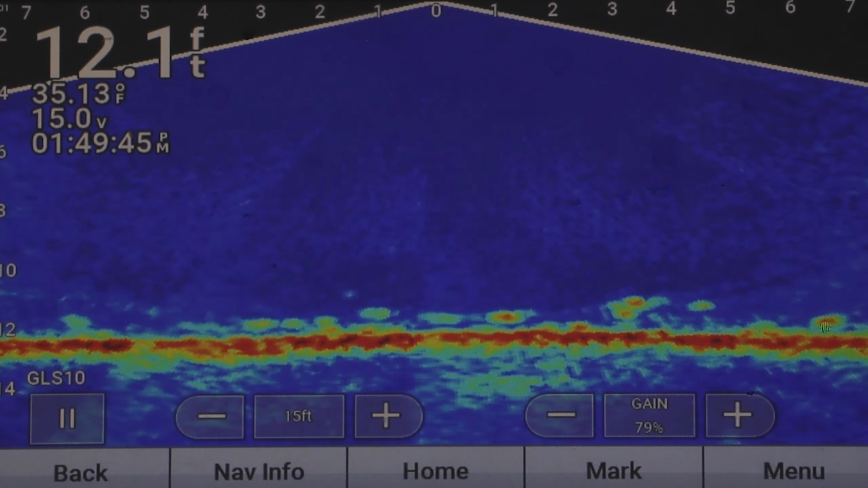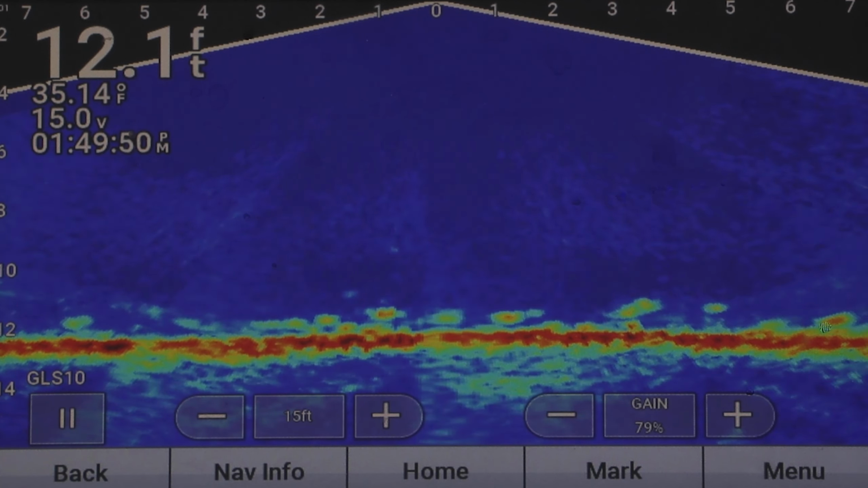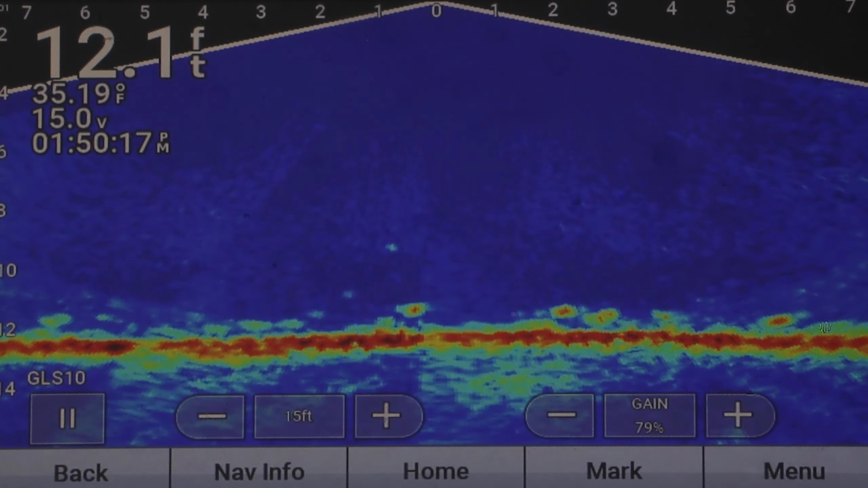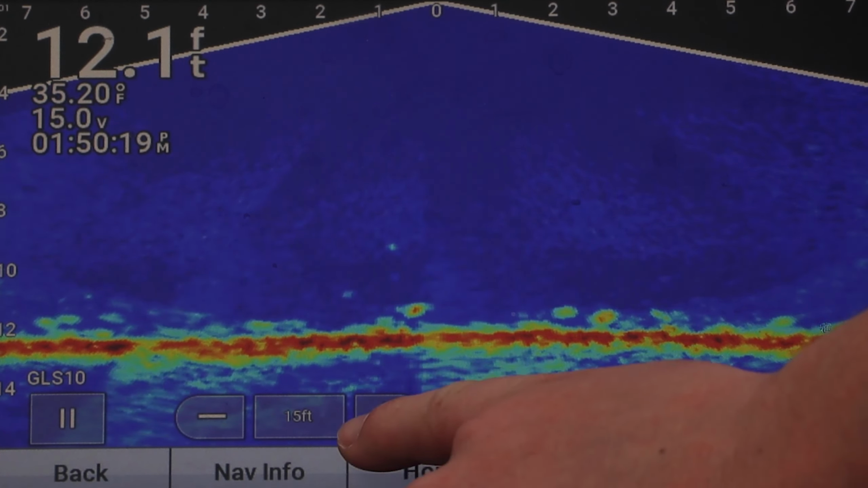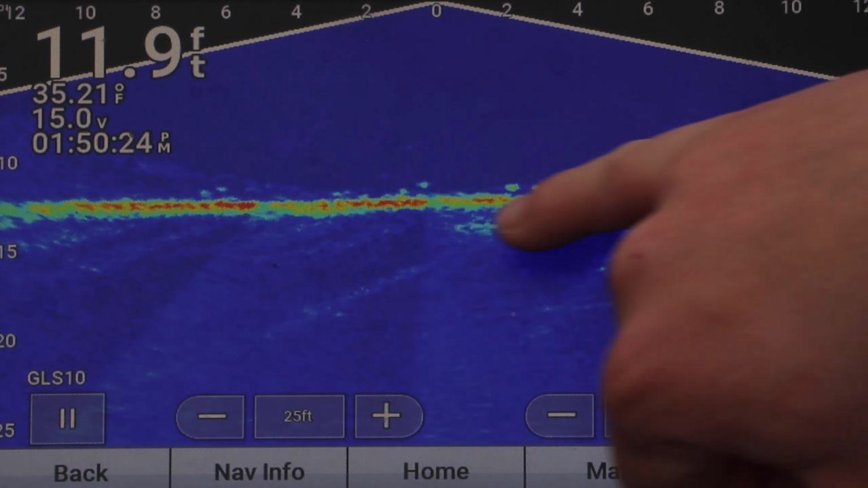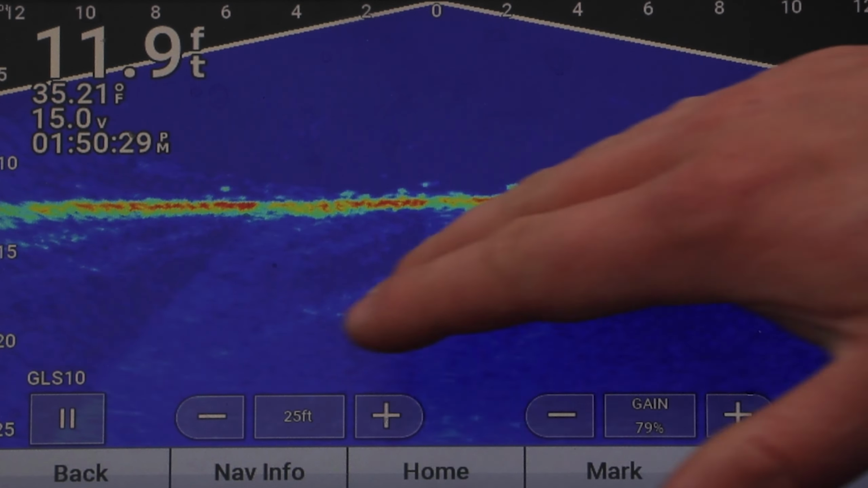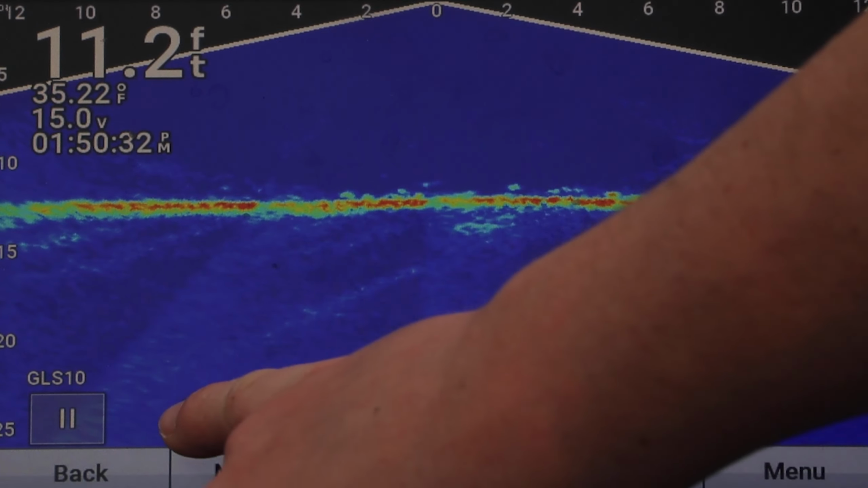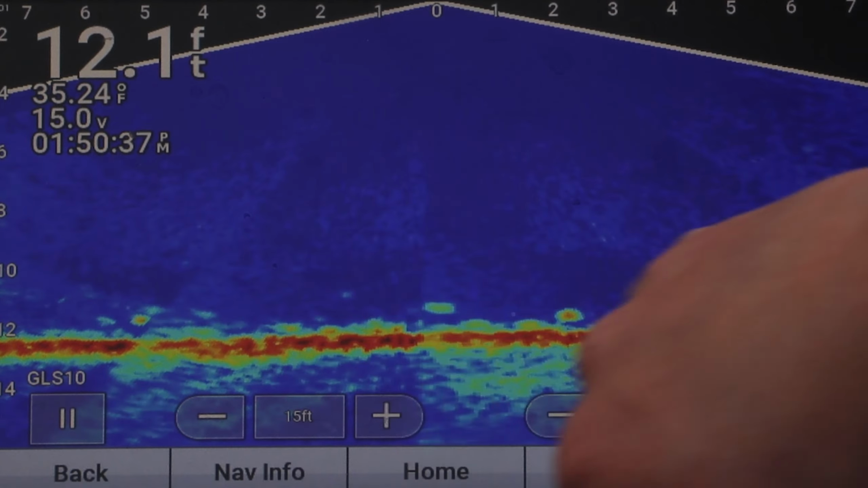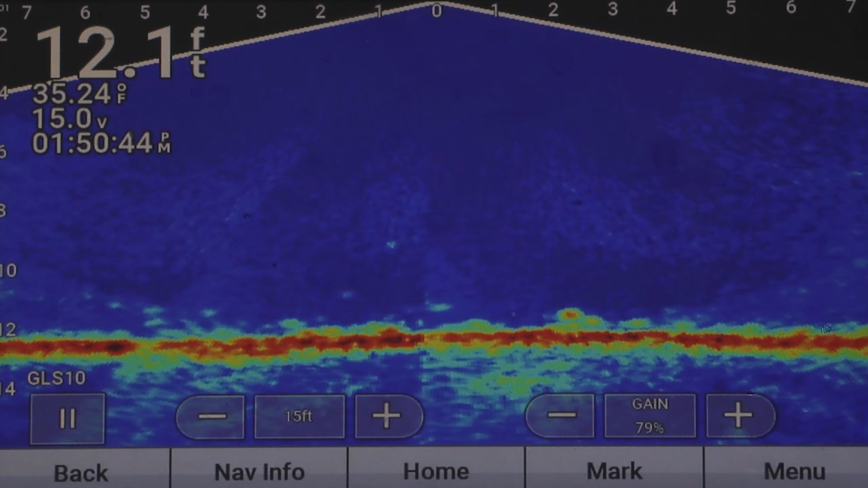Basically, there's three main settings you guys want to make sure you have dialed in, and that's your gain, your color scheme, and your depth. You're in 12 feet of water right now, so it's showing 7 feet out on each side. If I were to bump this to 20 or 25, now it's showing 12 feet out. You get a not as zoomed in image, but you can see the fish coming in from farther on each direction, if that makes sense. If you bump this back down to 15, now you're only looking out 7 or 8 feet, but you get a more in-depth, higher quality picture of your LiveScope. So that's something you want to dial in first.